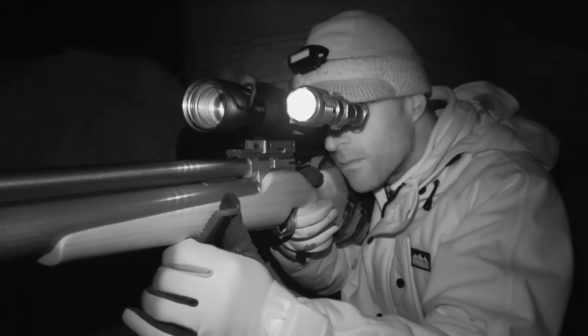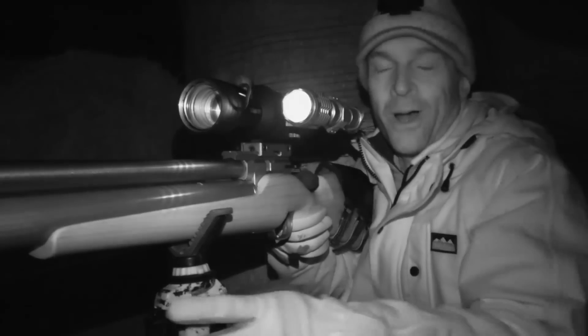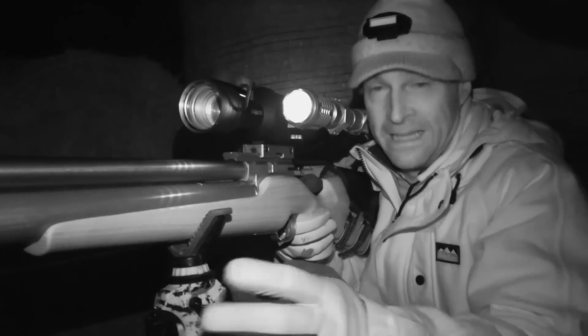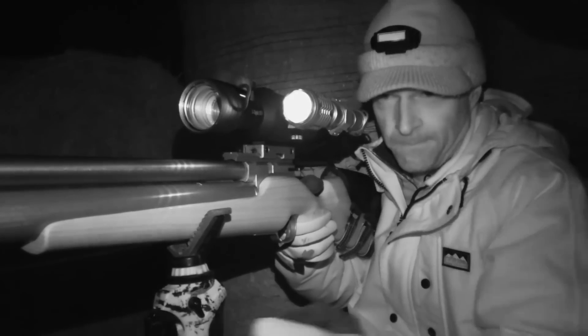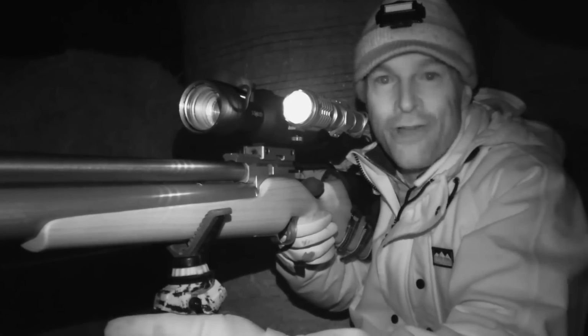The rats are out on their nocturnal rounds now, and I don't have to wait very long before another chance comes along. That was another fairly close one, by the pallets that time. Pellet absolutely cracked it in the head, sent it tumbling straight into the puddle.